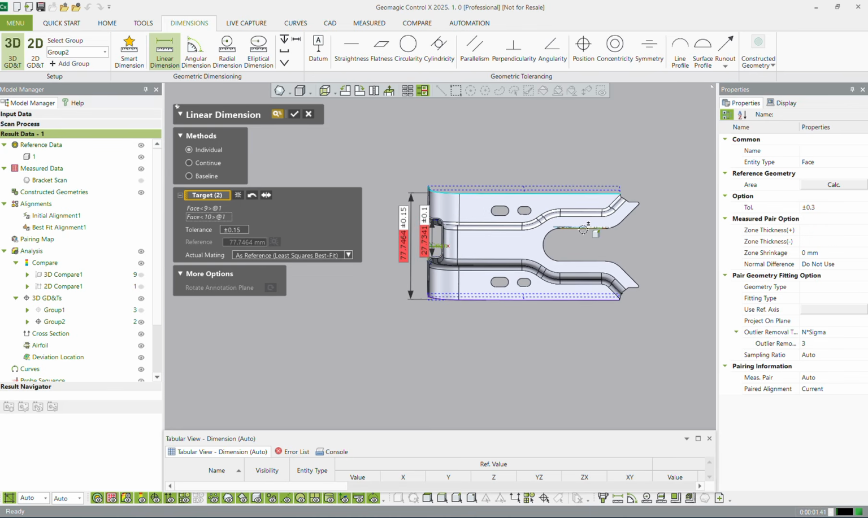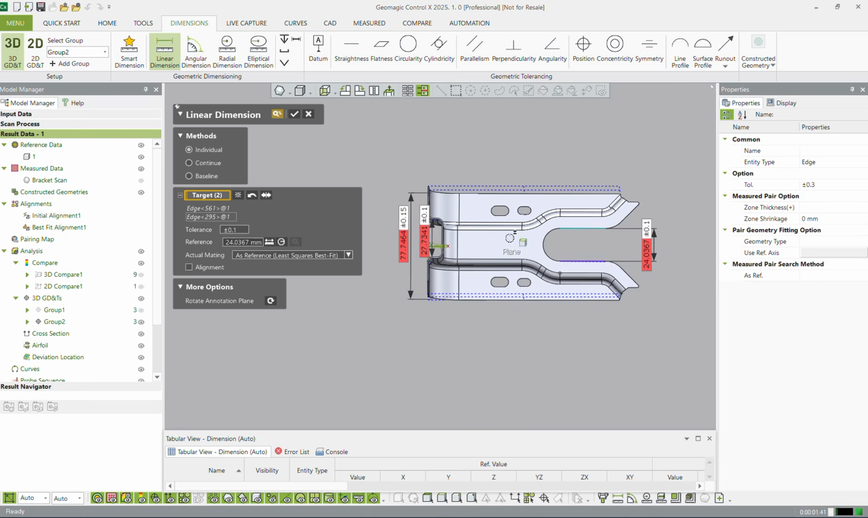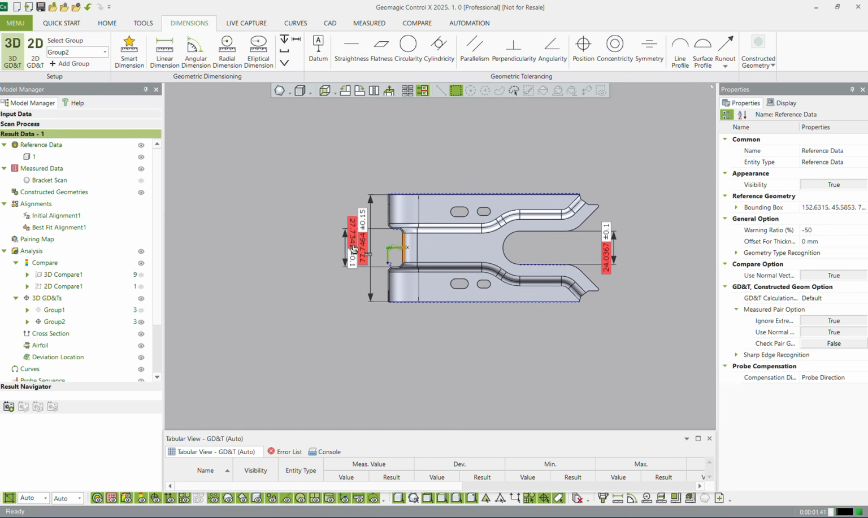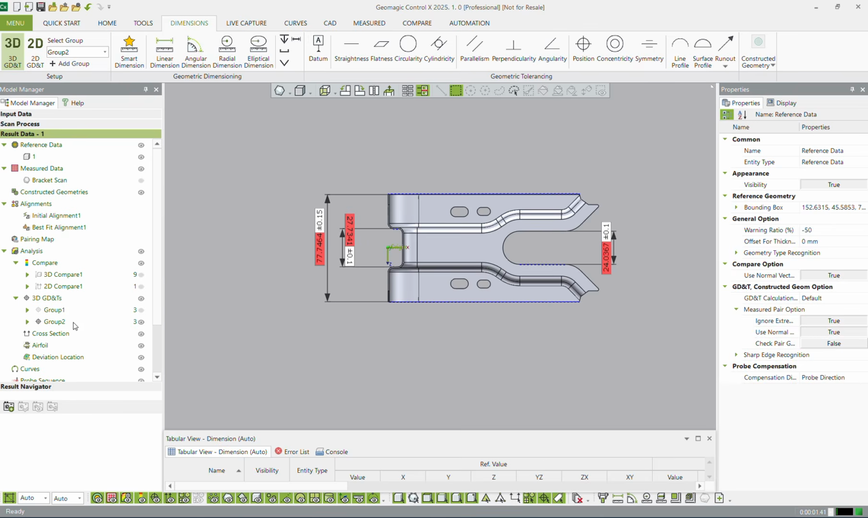And let's do from here to here. I'm just kind of making this inspection report as I go along. Obviously, you guys will probably have drawings that you need to adhere to, so you just make sure it matches the drawing. Grab our next group.